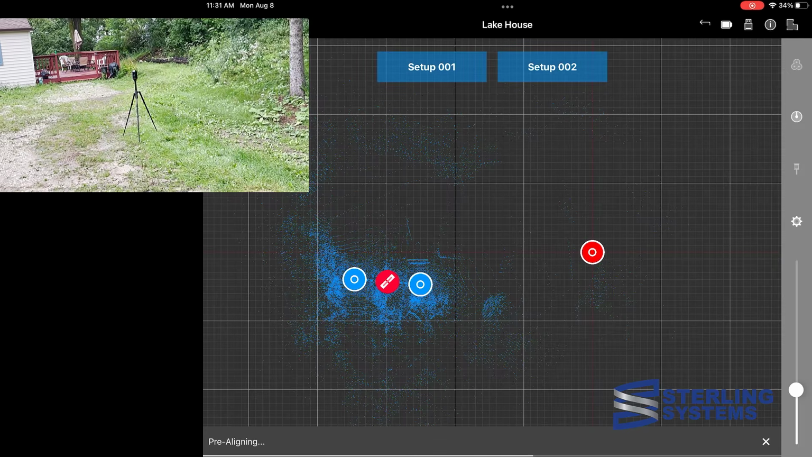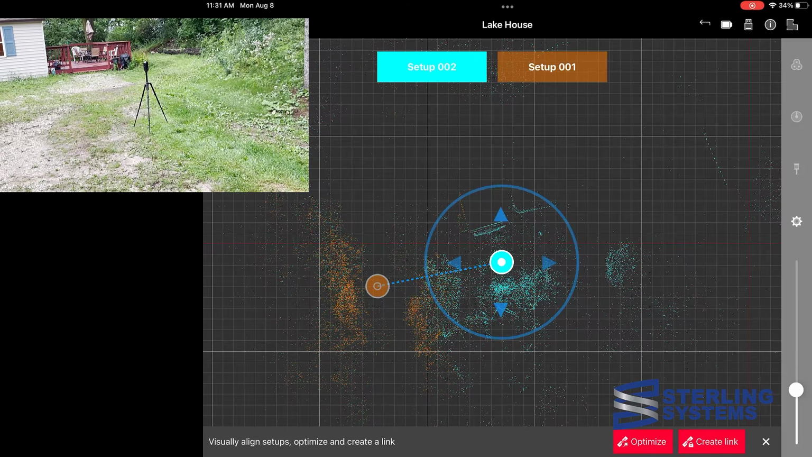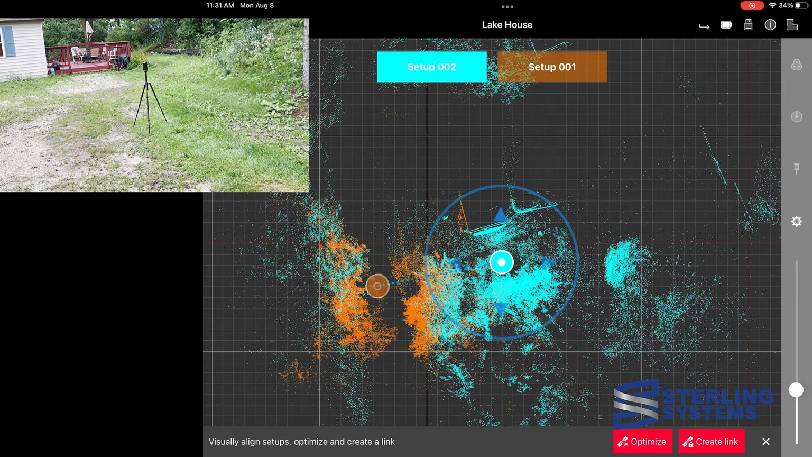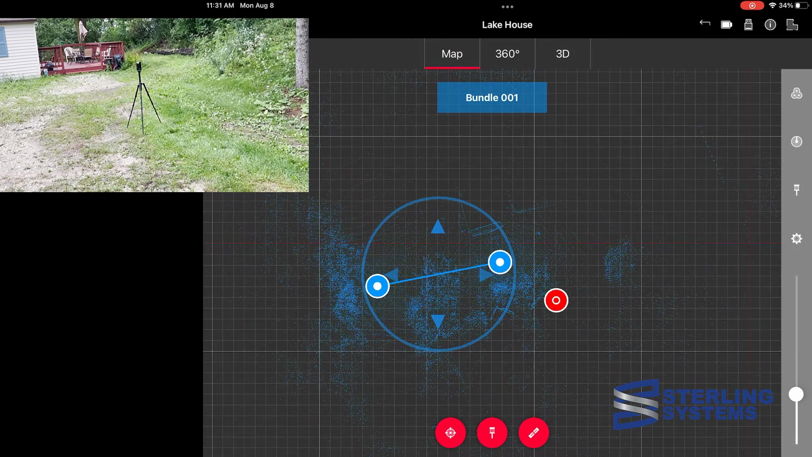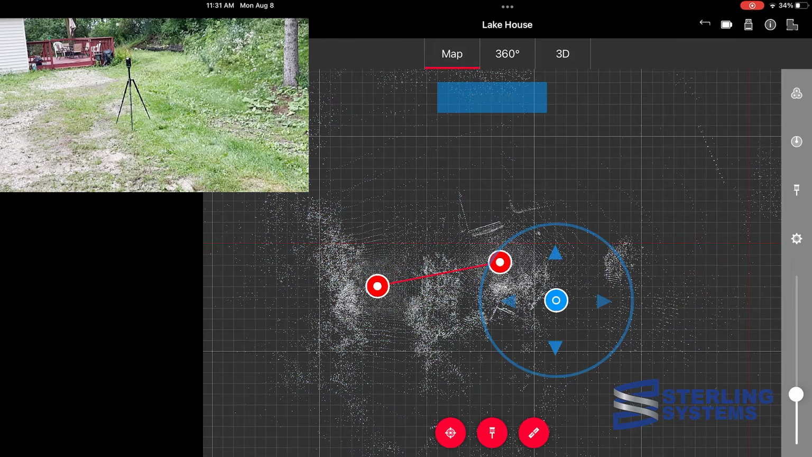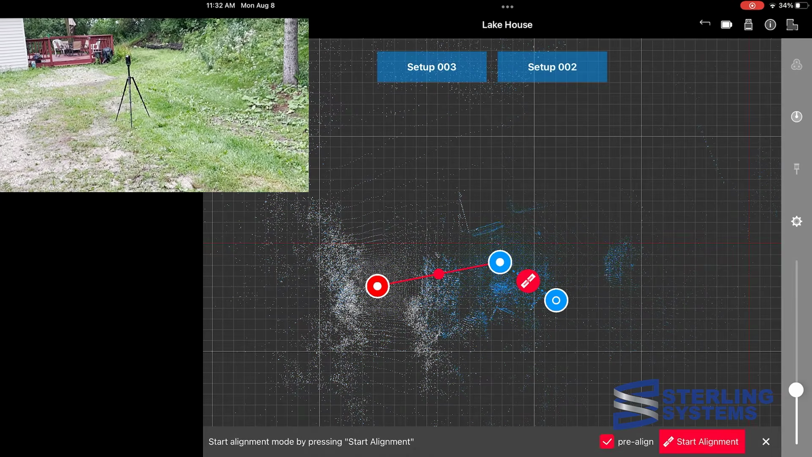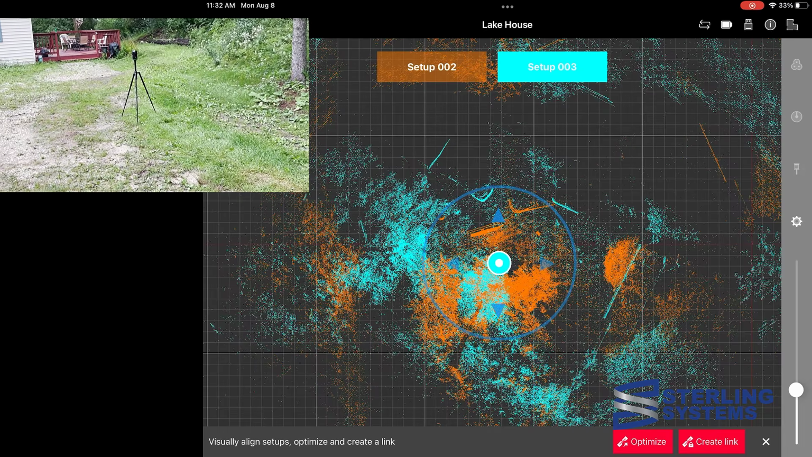And then it's going to go to a screen that shows one scan in one color, one scan in another color. And we just want to check and rotate them as needed, and then hit Optimize and Create Link, and that will create a constraint. And then we'll put the third scan, constrain it to the second in the same manner.